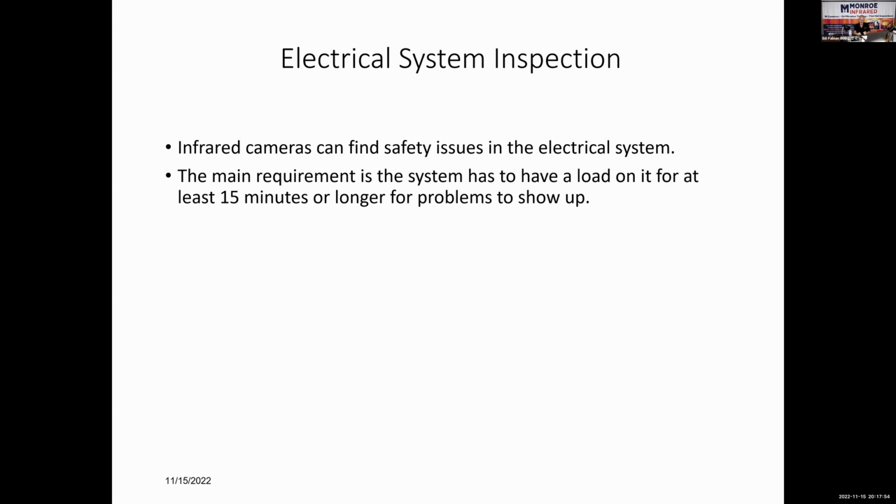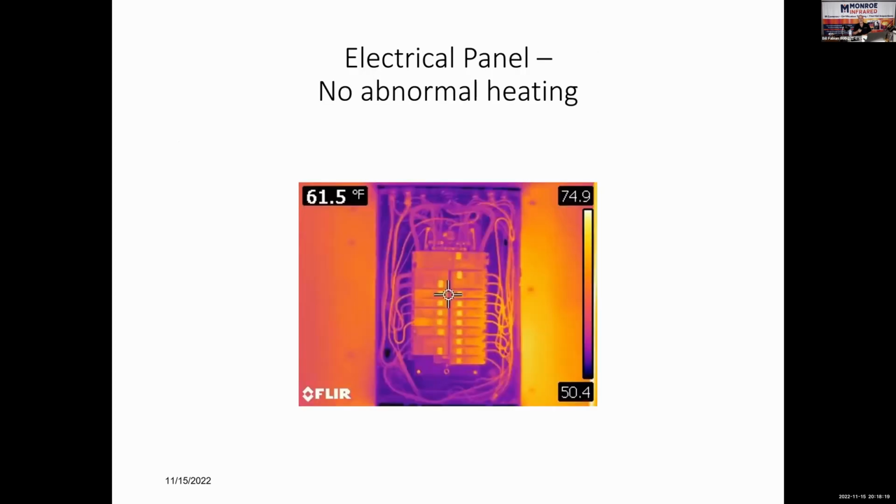But if you measure a connection on a wire, a connection on a breaker, disconnect, whatever, and you measure 70 degrees hotter than the other connections, I suggest you call that out as critical. Do not walk away from it, because that's a safety issue. Wait till you see what there's things out there.